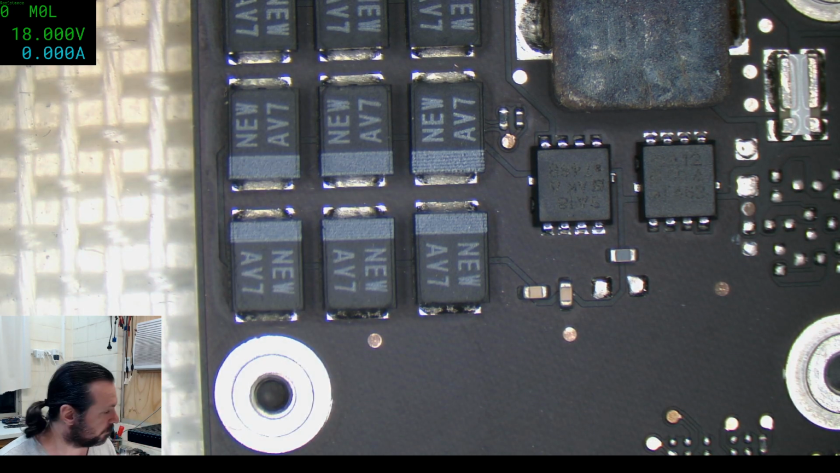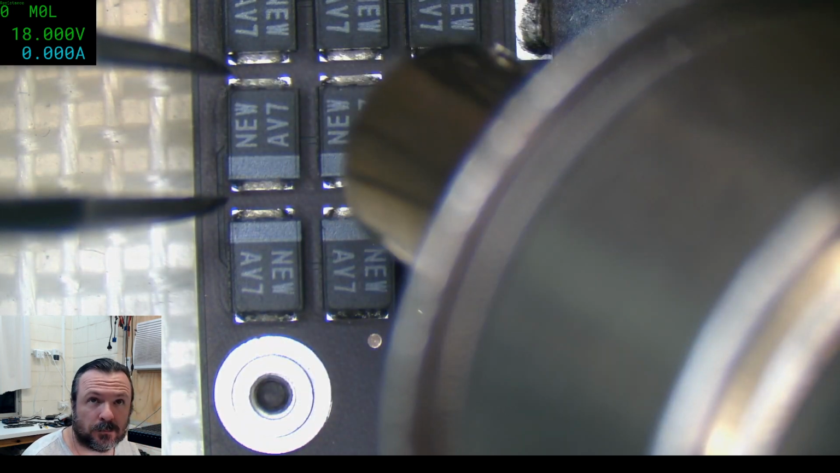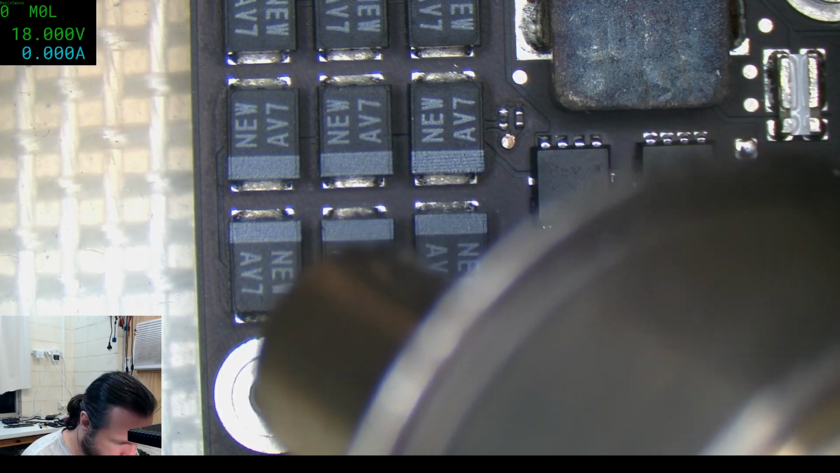Well, just take one off and put in its place something else. Who would have thought trying to break a board would be as hard as trying to fix them sometimes?